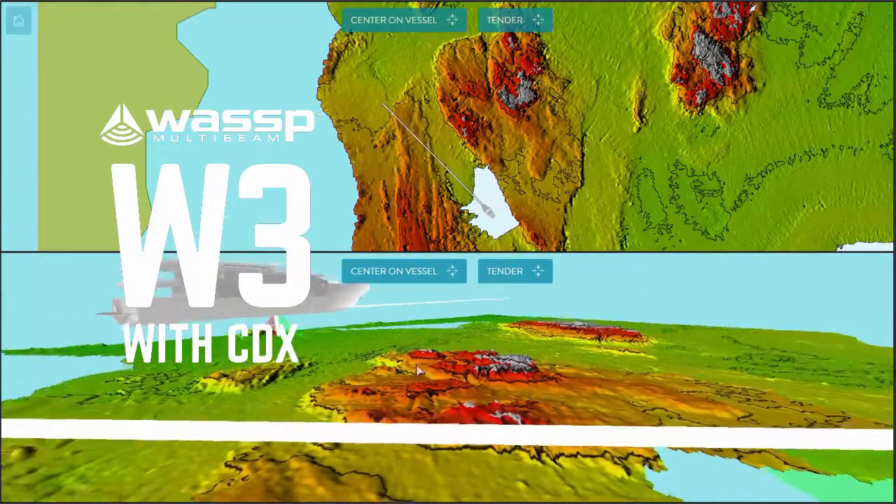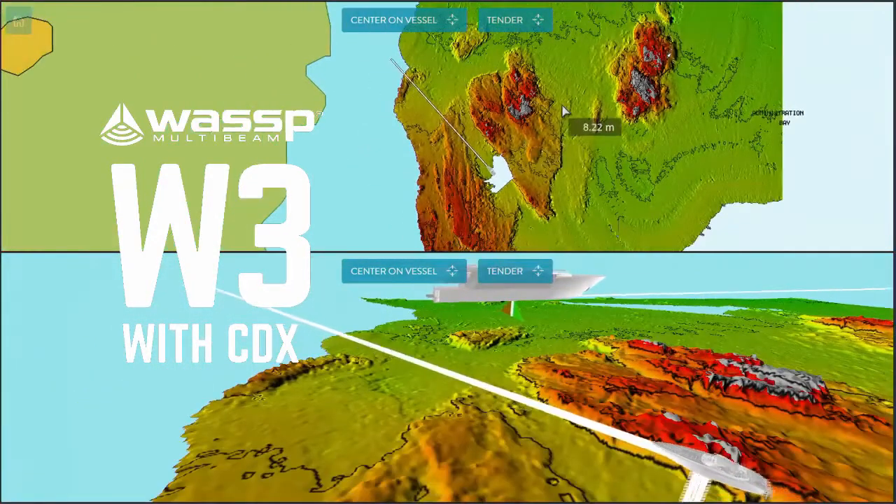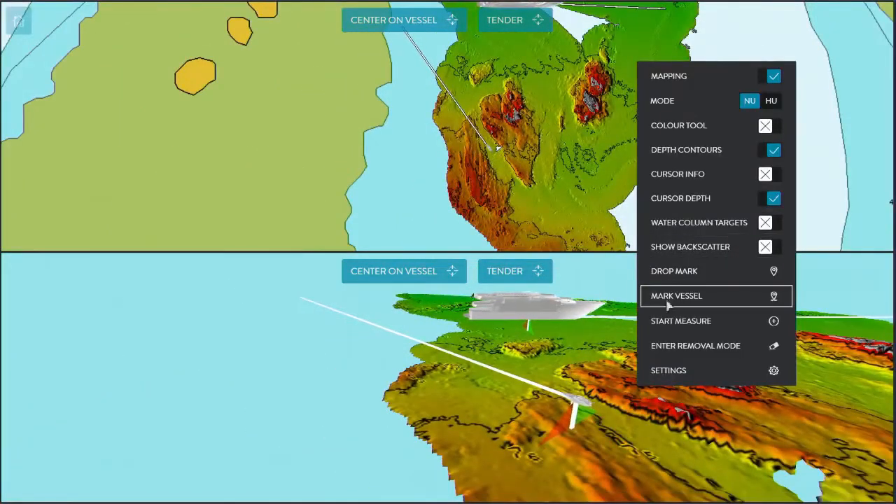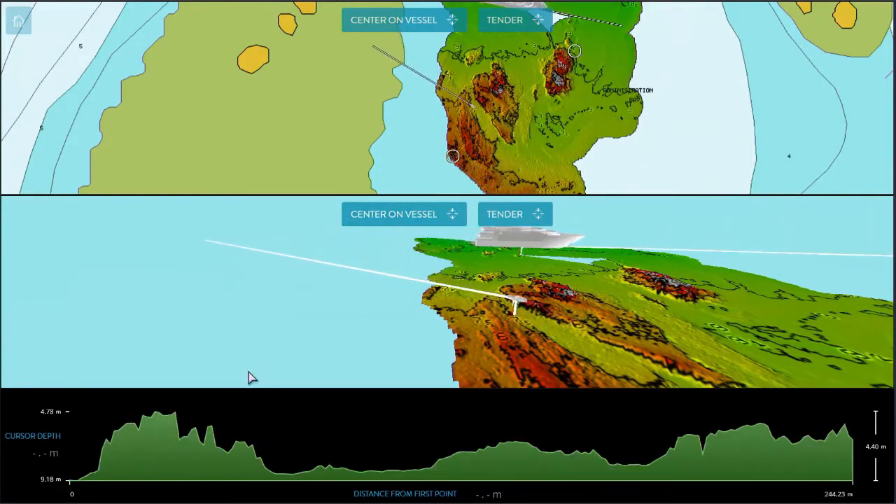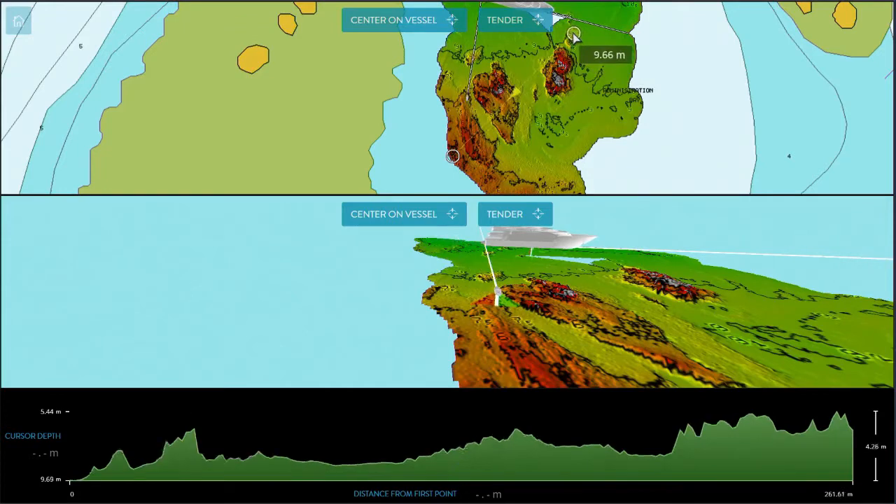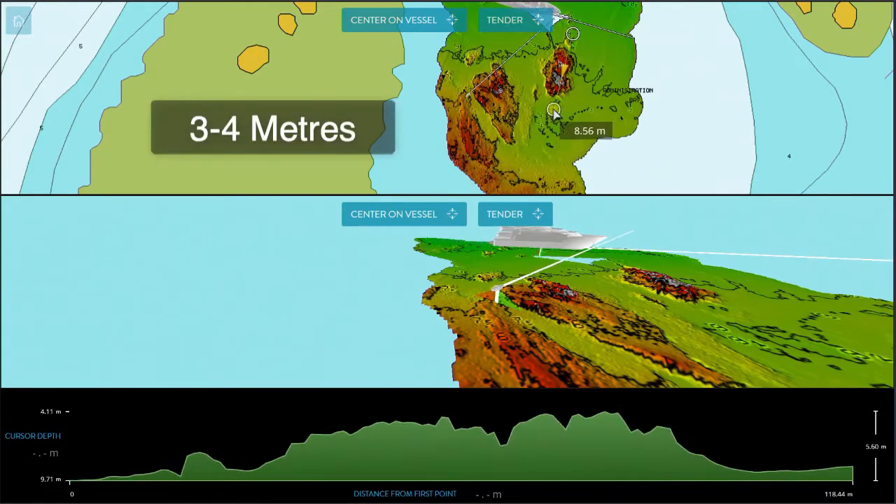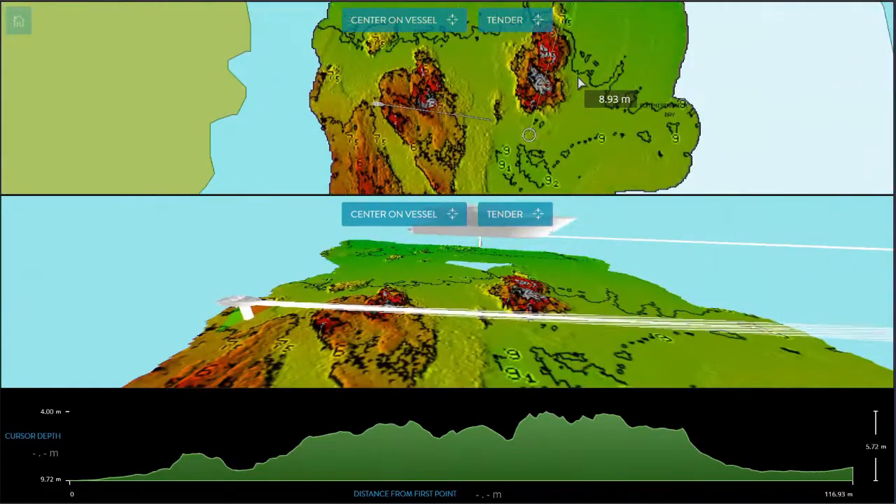The WASSP W3 with CDX makes the skipper's and the officers' job of getting our boat into the perfect anchorage much easier and much safer. We've avoided any incidents, and we won't have to move our boat once we're safely at anchor. And if we look here, we're getting a cross-section of this area. So we can see where the shallow areas of 3 to 4 metres are and where the deeper areas are. So we get a very clear picture of the shape and structure of the sea floor.